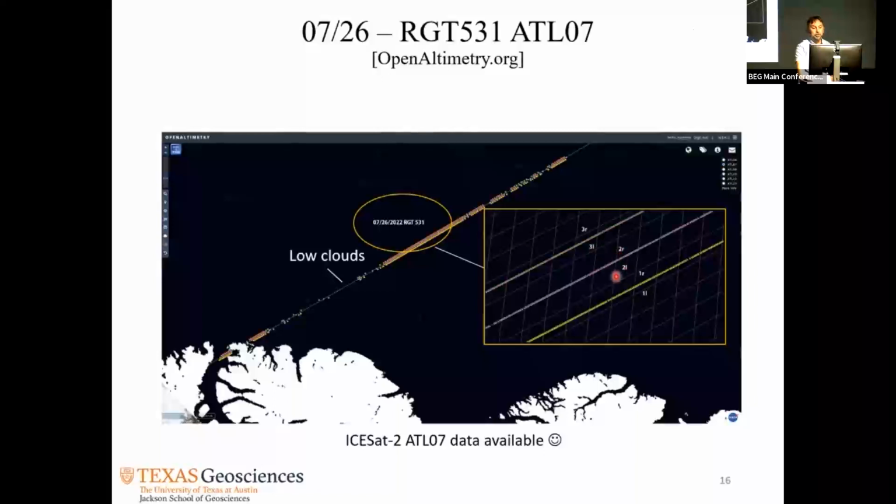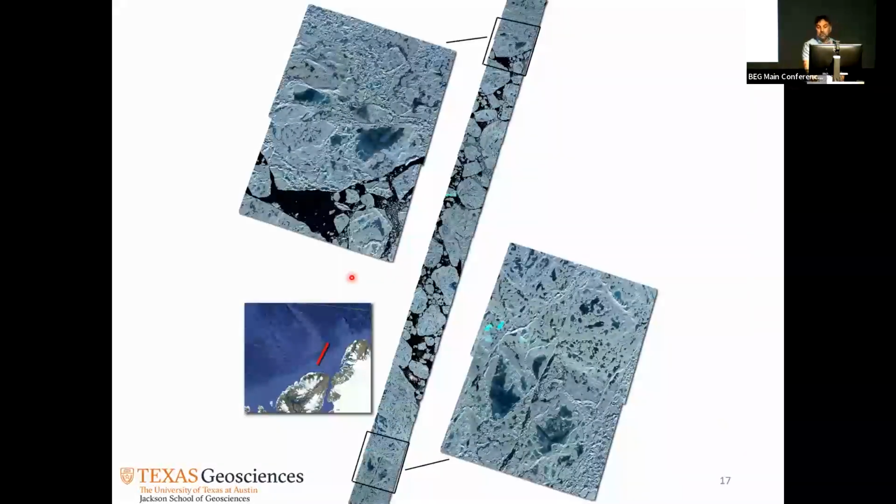ICESat-2 data. And also, if there were no low clouds here because we flew over this area, we would be exactly on top of each other, but it didn't work out because the low clouds blocked our measurements. But this data set that we have is actually very useful. So this is how it looks.